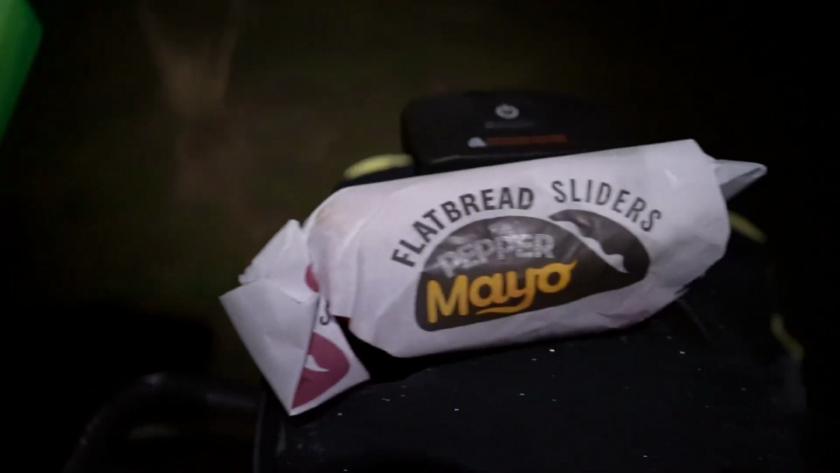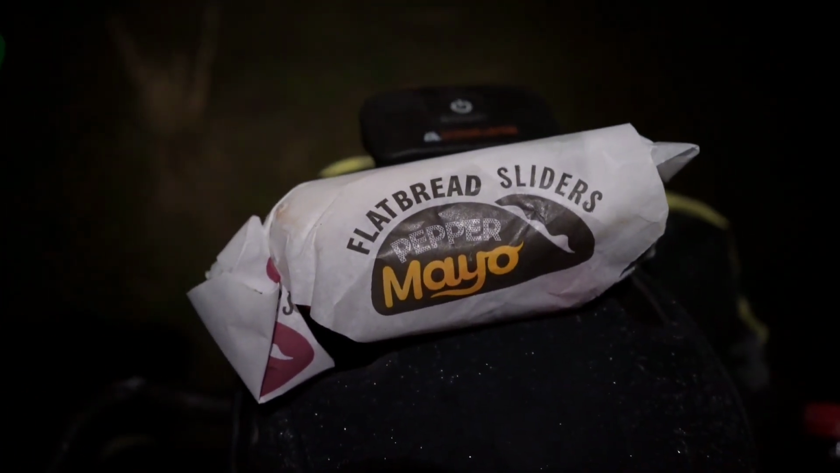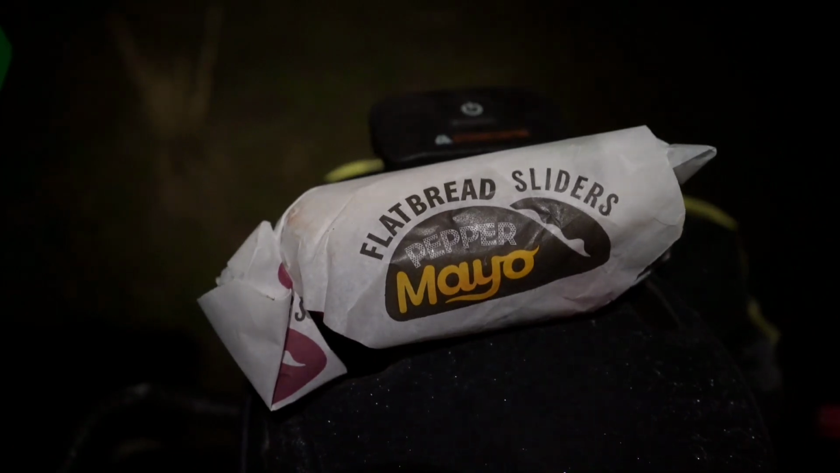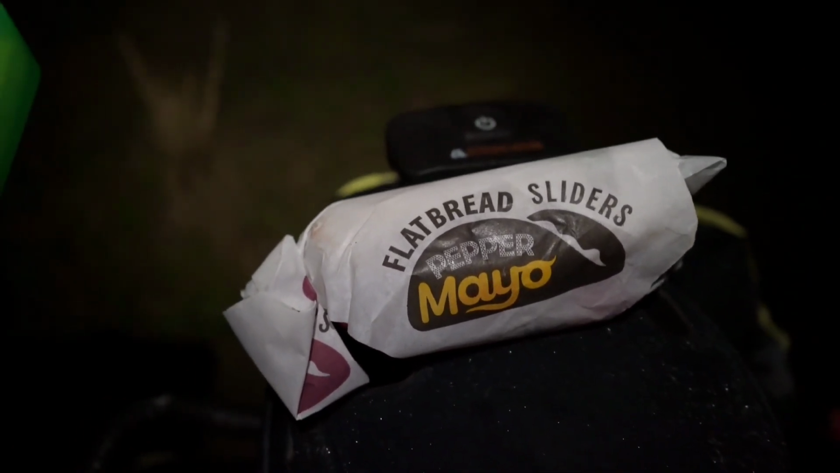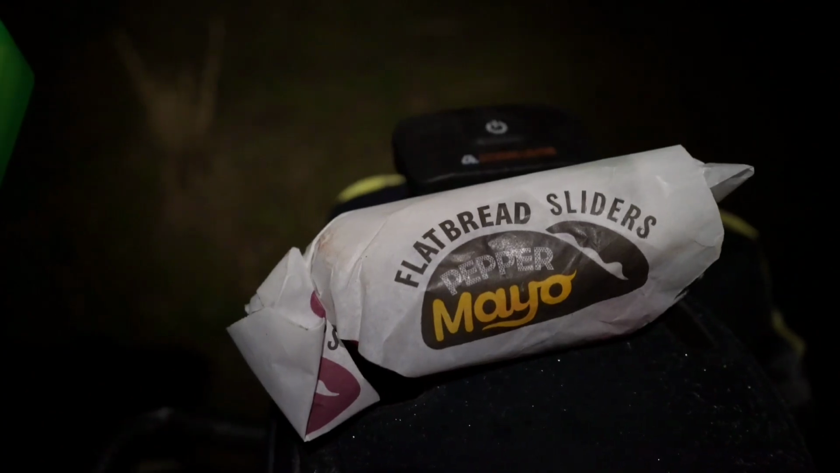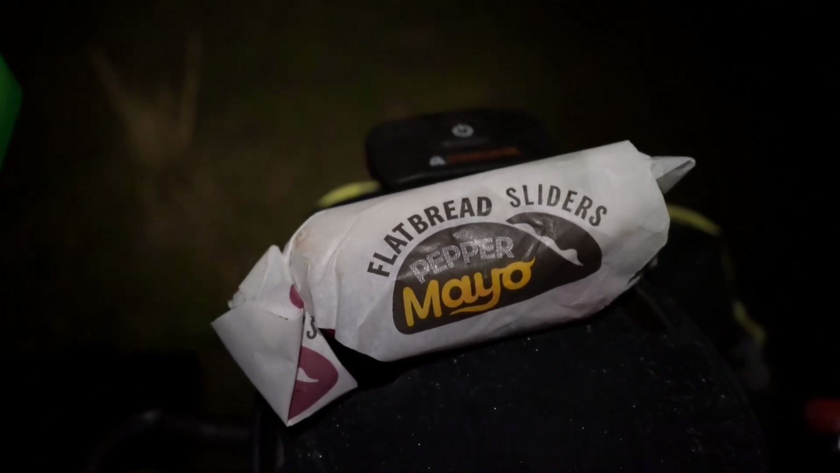Everything's already getting nice and sparkly, certainly cold enough. Quick reload on some magazines, and it's that time of night. Let's have some Dirty Bird. I've been having these flatbread sliders. They're not bad cold, I must admit. I can't say I'm a huge fan of the twisters, not as much anyway, now they're full of bloody cabbage, but these ones actually seem to have lettuce in them, and they taste pretty good.